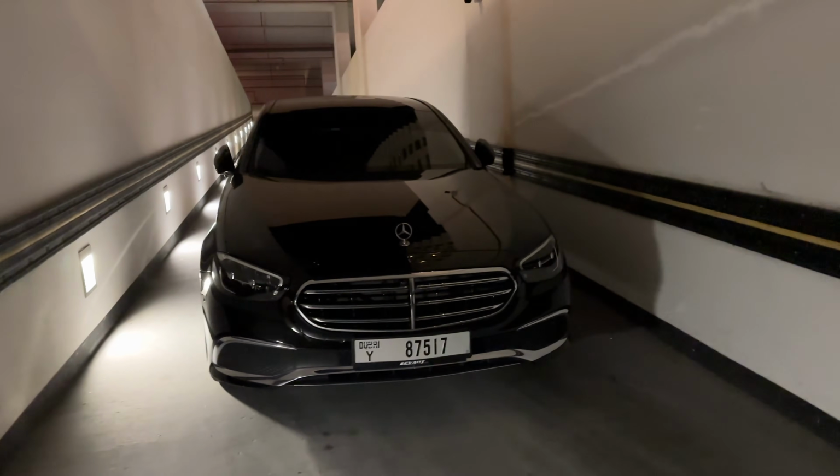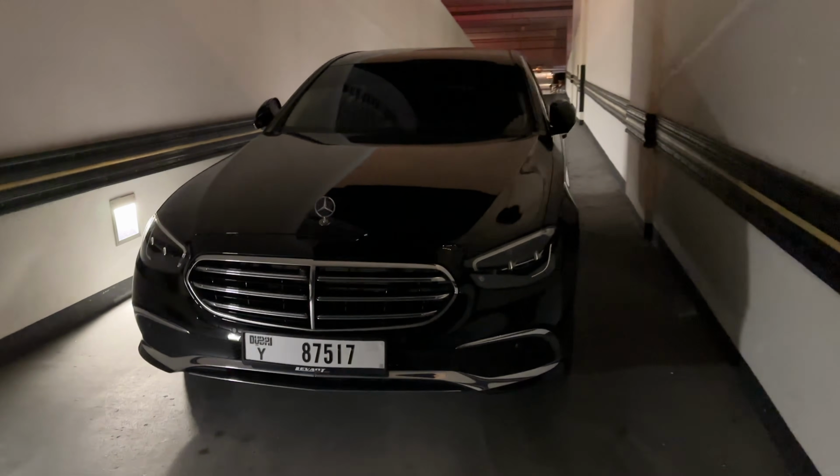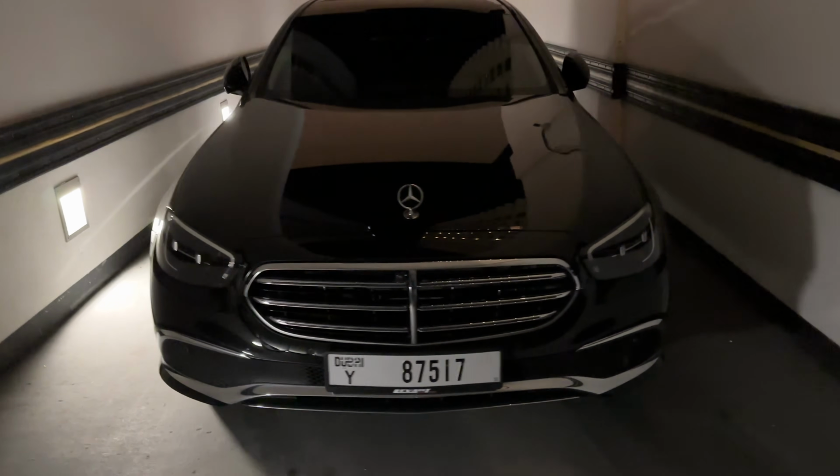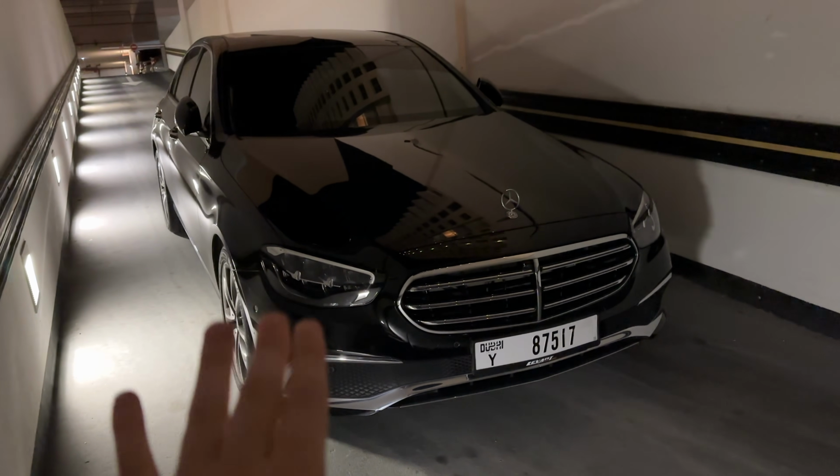How's it going, guys? Today I'm going to show you exactly what it's like to drive the all-new E-Class. Now stick with me here because the interior has some of the craziest features that you definitely want to see.